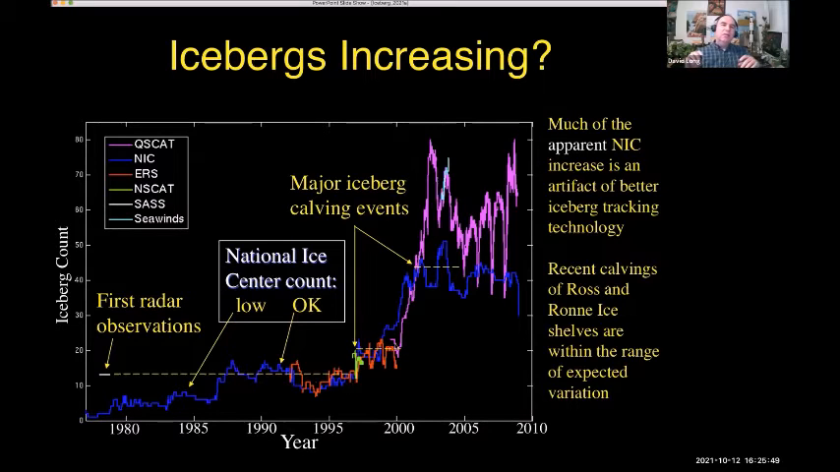Well, this suggests there really are more icebergs coming up, and in fact, we saw more icebergs than even they could track. So this was a dramatic increase. What does that mean?